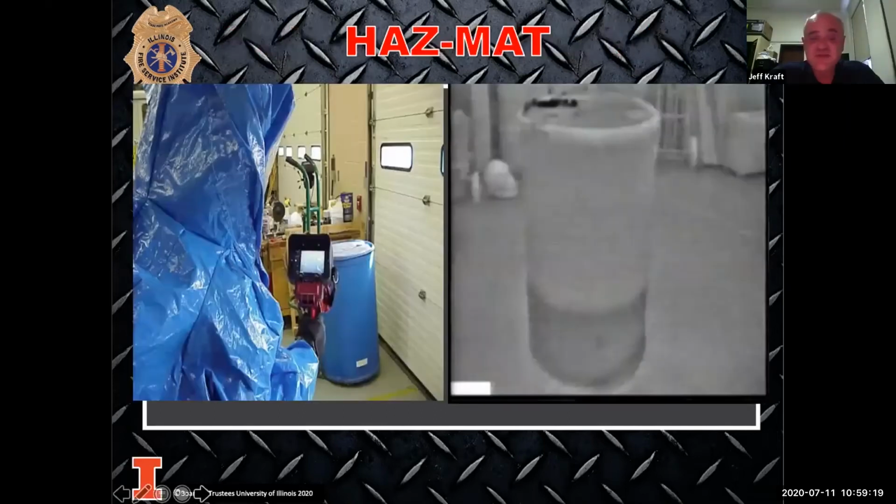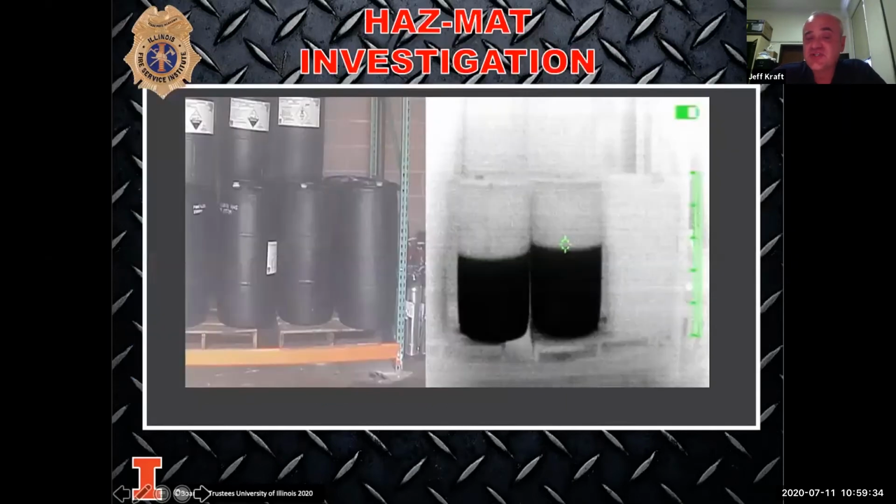This picture shows that the picture on the left is what it visually looks like from the outside. The picture on the right shows that there's product in about a quarter of it at the very bottom of it. The rest is vapor space. Here's another picture that shows which two have product in it. They're both about half full, shows the rest of them are empty.